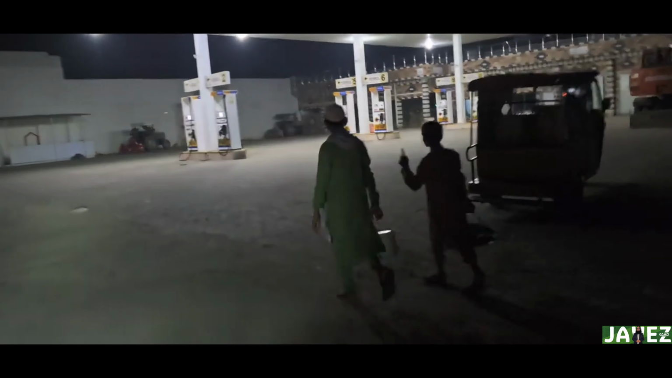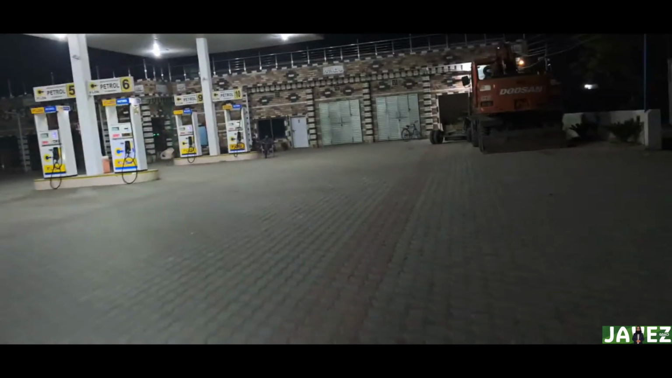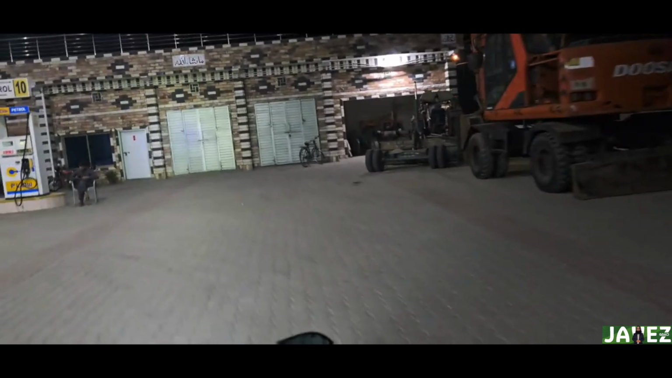Take a look at this. We are on a dark, unlit road in the Chach Valley. There are no lights, there's very little safety. The reflection that you can see is just of the headlight of the actual motorbike. And people tell us, do not travel by yourself at night. But luckily, we are very close to the Abdullah petrol filling station. And that was a piece of luck.